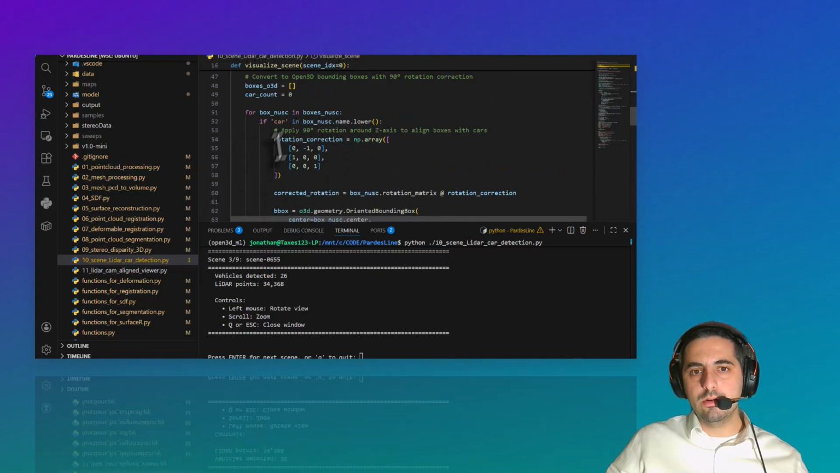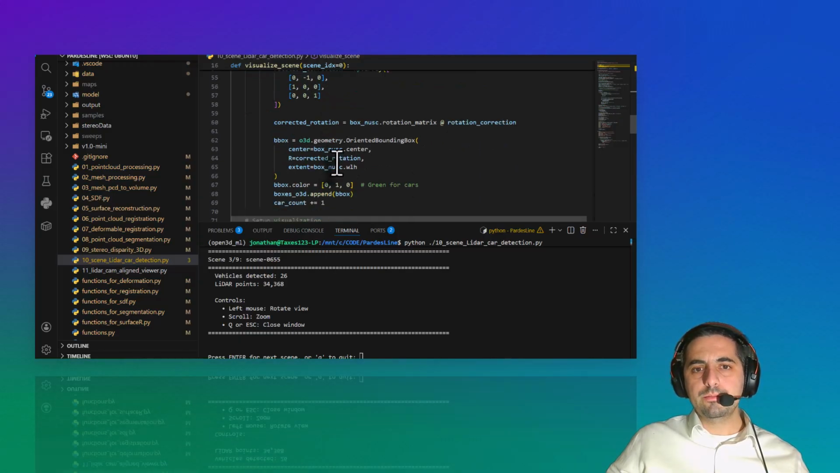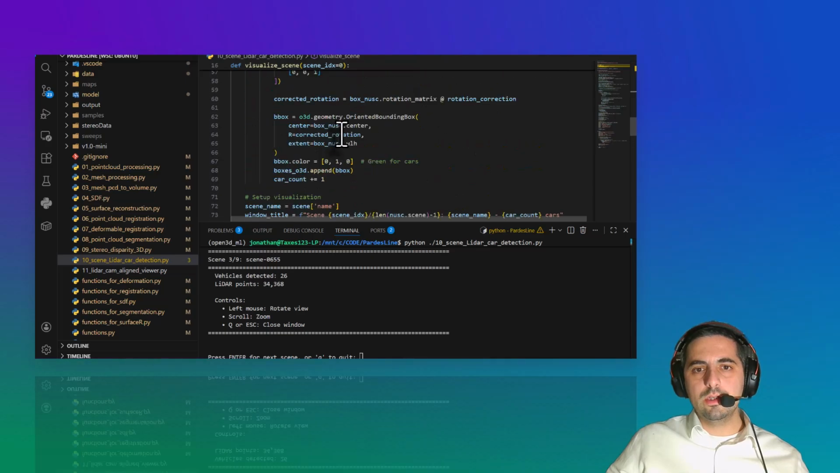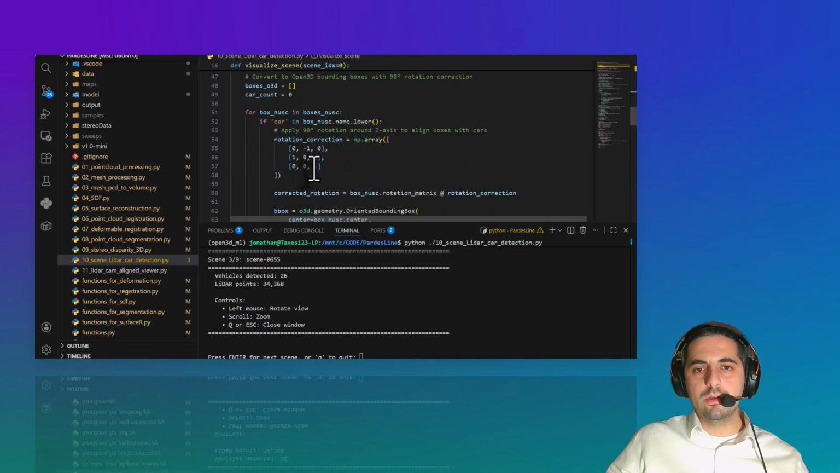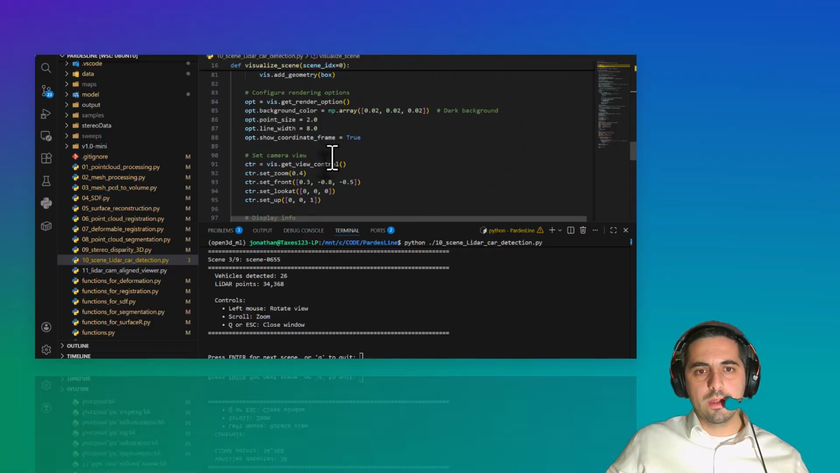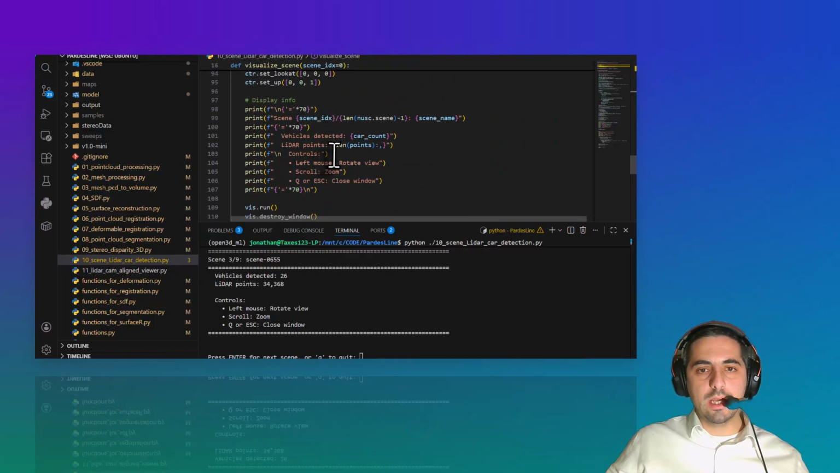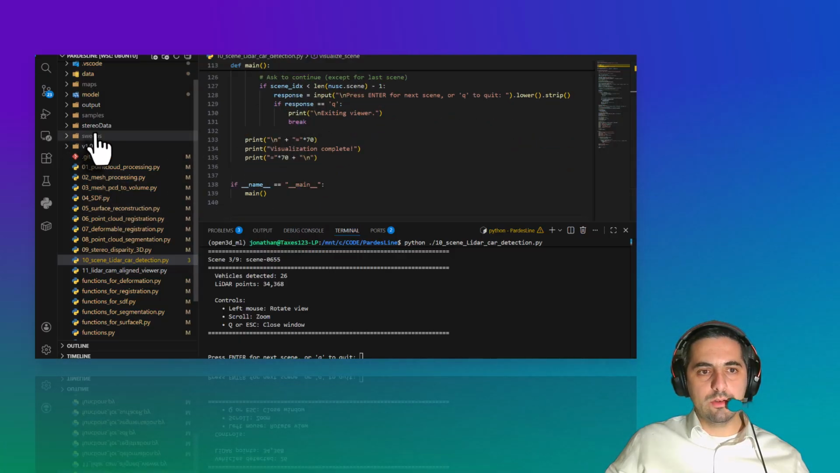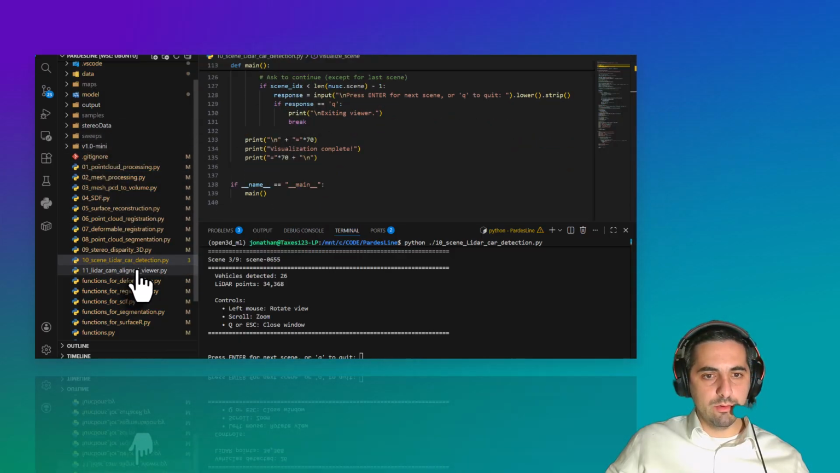I just added a rotation correction because when I started visualizing this one, it was not in the good orientation. So it was necessary to add a rotation of 90 degrees. I did that and now it's working well. But besides that, it's very simple to get this visualization when we have the dataset as I explained before.